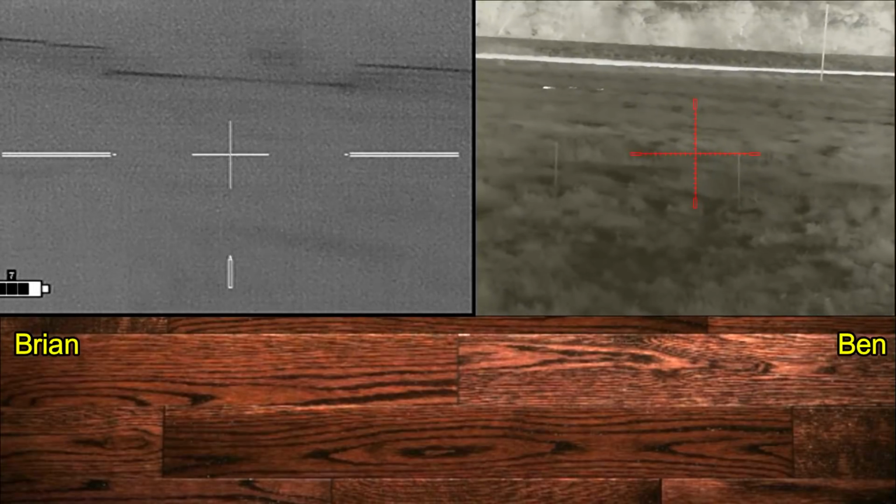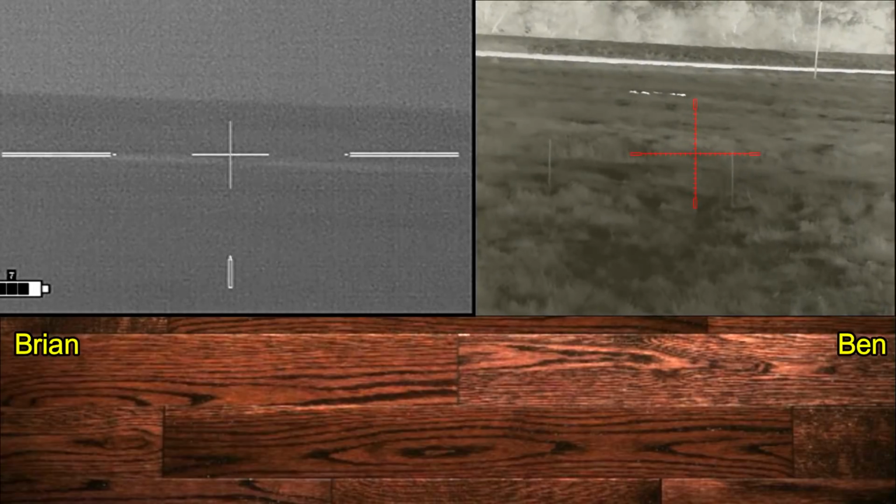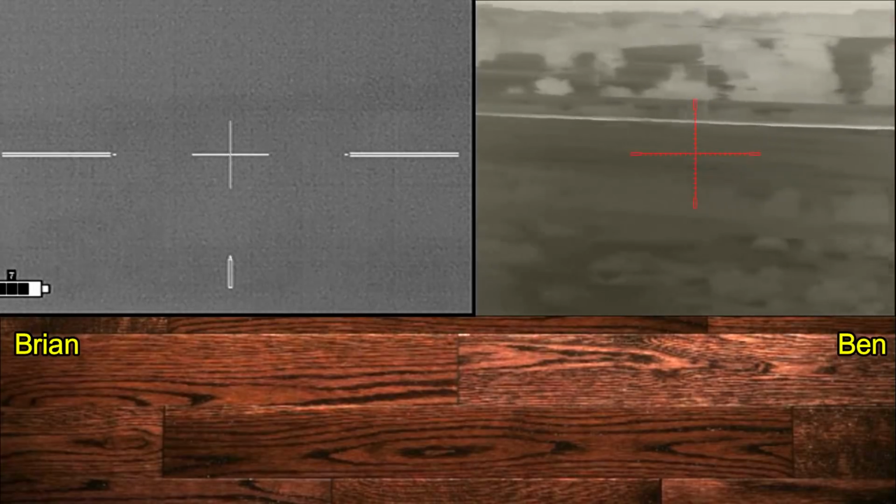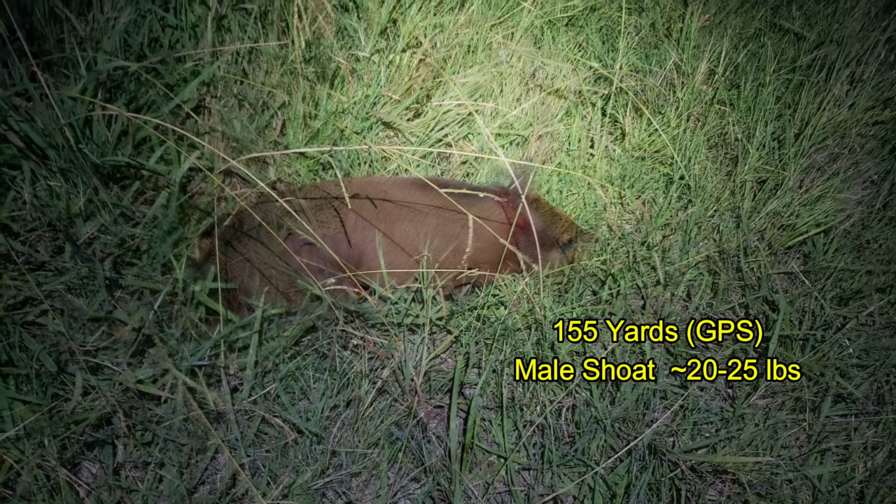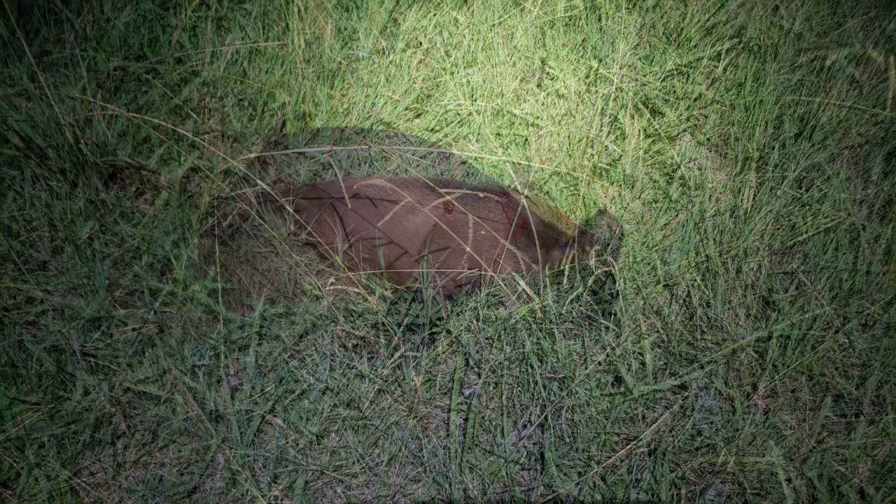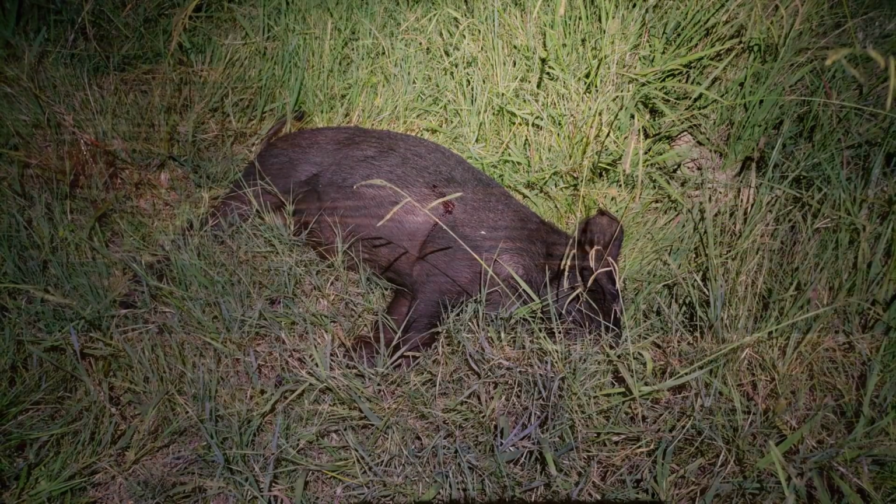At this point, from my lower position, I can't see any of the small hogs that Ben can see. And so I'm going to go ahead and turn off my recorder. And I am done. Ben came over, we hopped the fence, we recovered the first sow at 215 yards, only 85 pounds. One of the shotes at 155 yards, and it was close to this sow that was down at 135 yards and came in at 105 pounds.